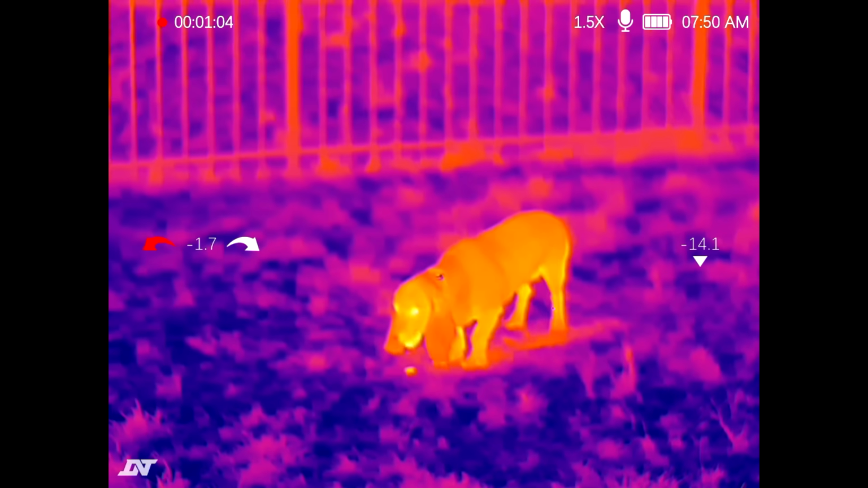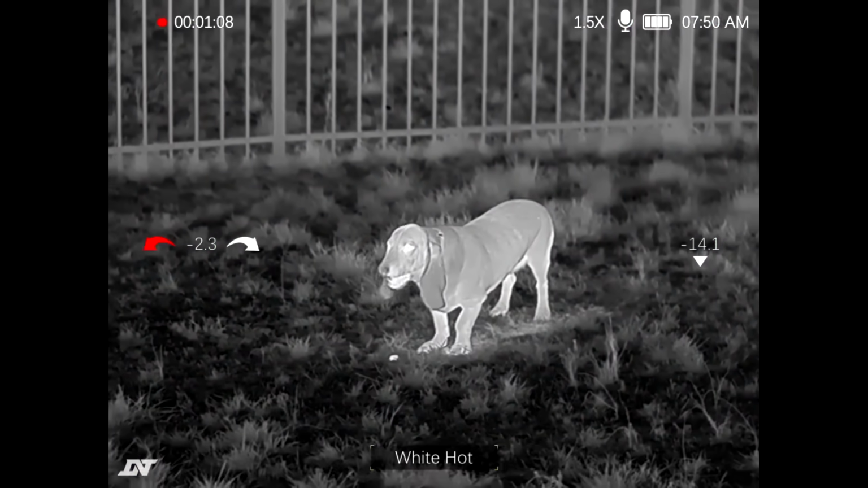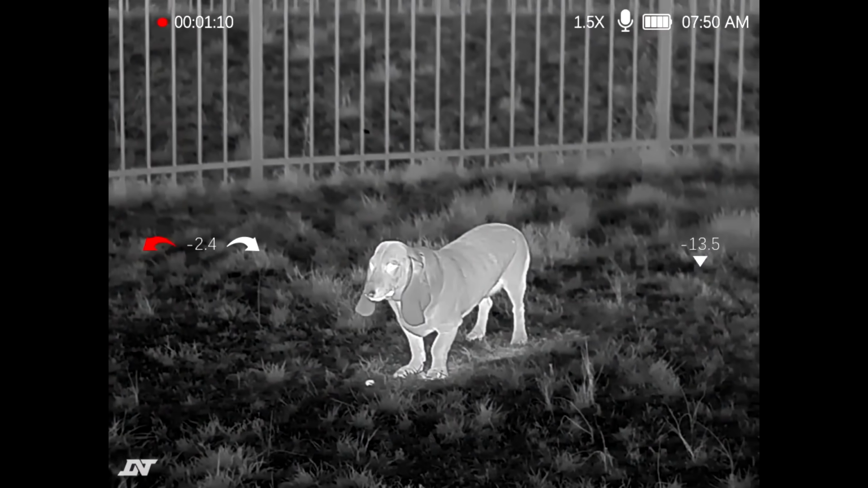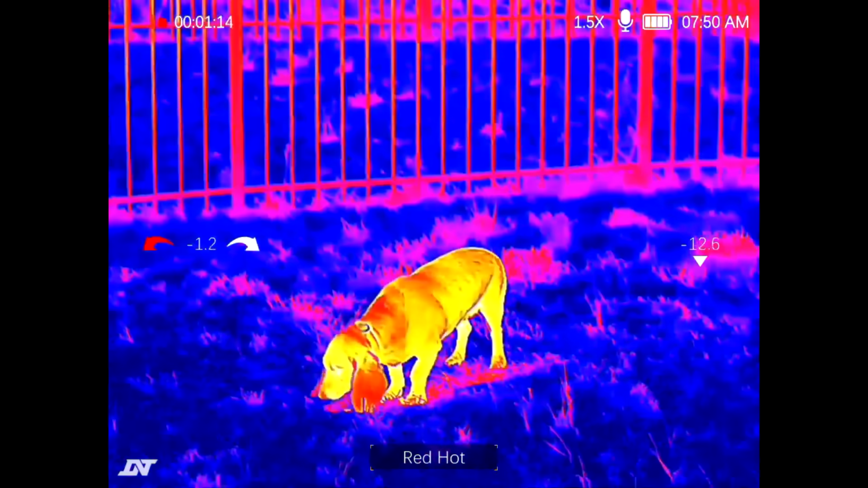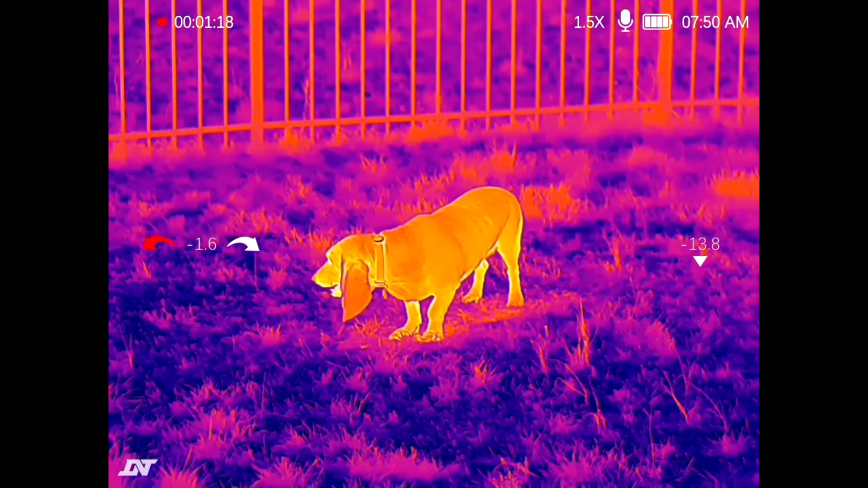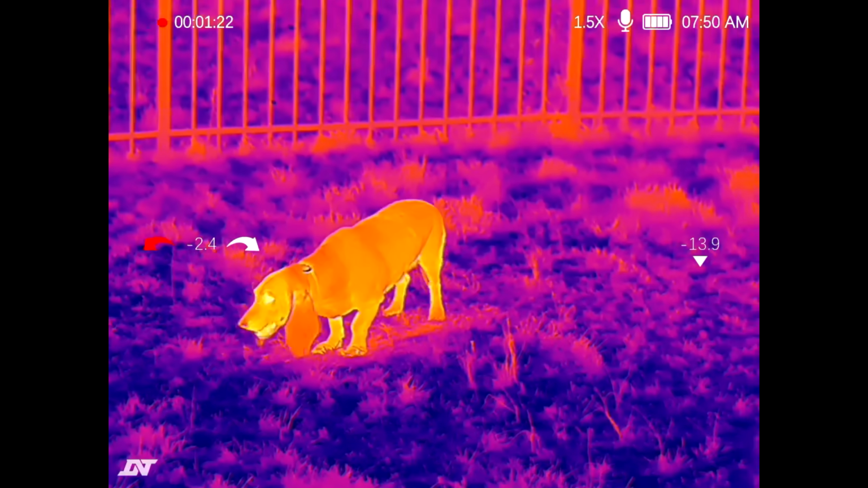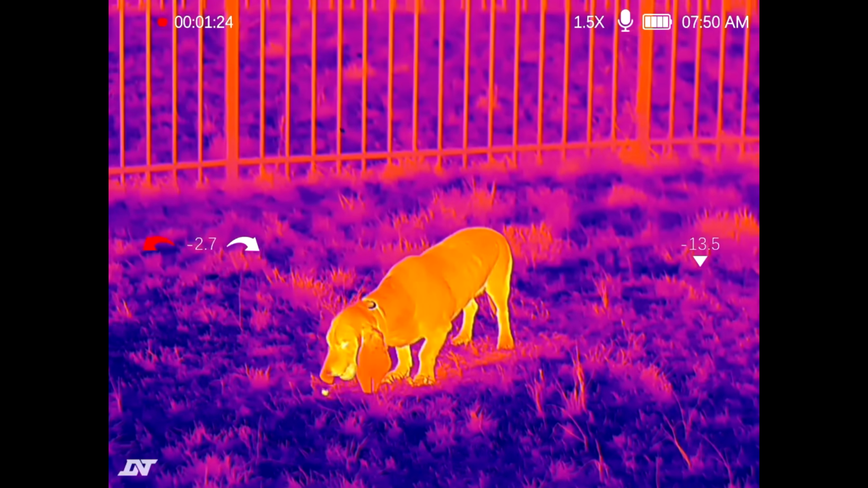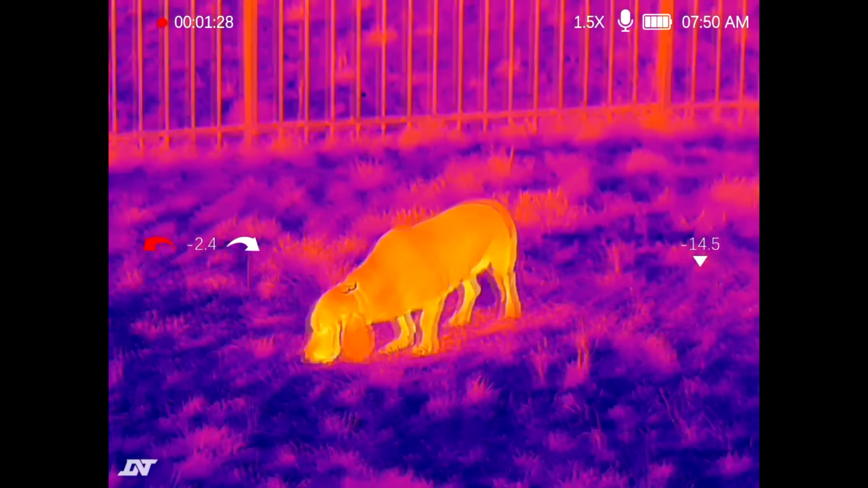Let me try to get the crispest picture here. I had to throw some treats out there to get him out there, but you can see how good this picture is. My goodness. And this is just me holding it like a monocular here. But man, that is some good footage right there.